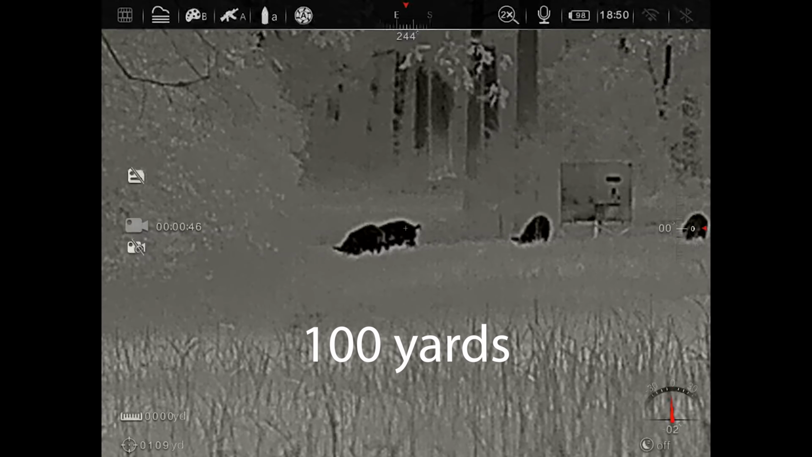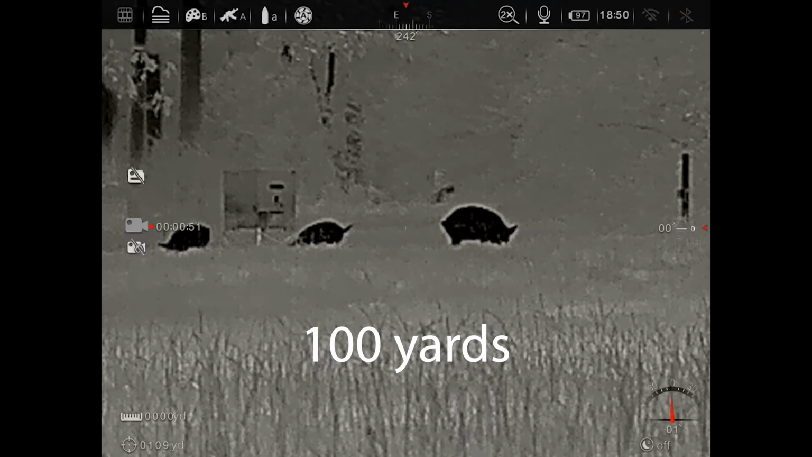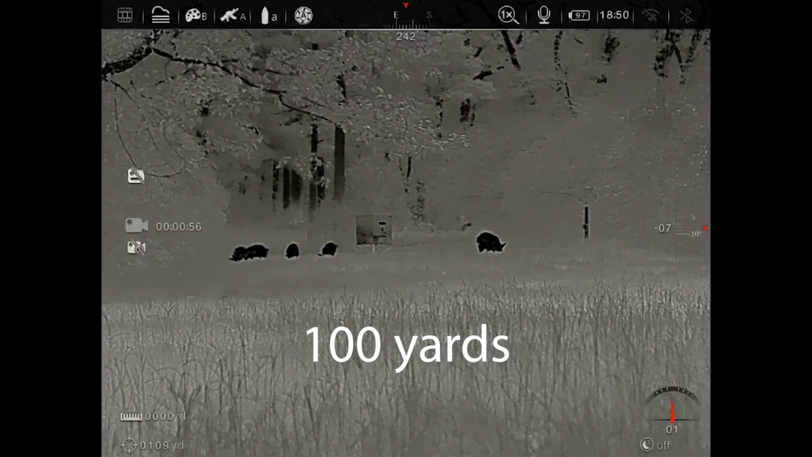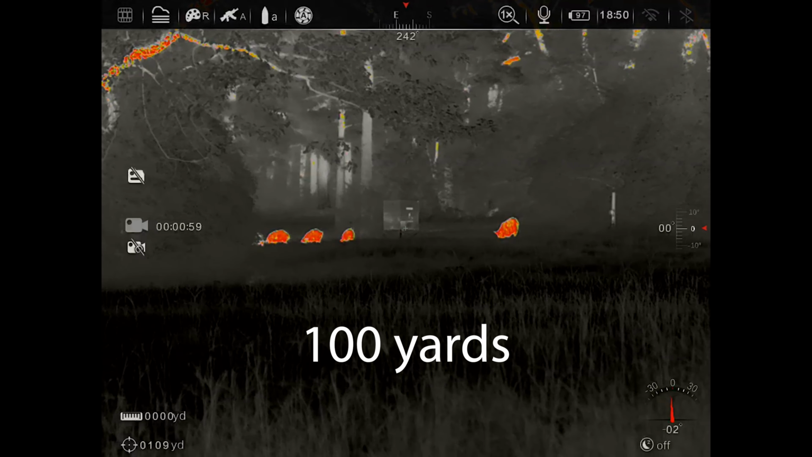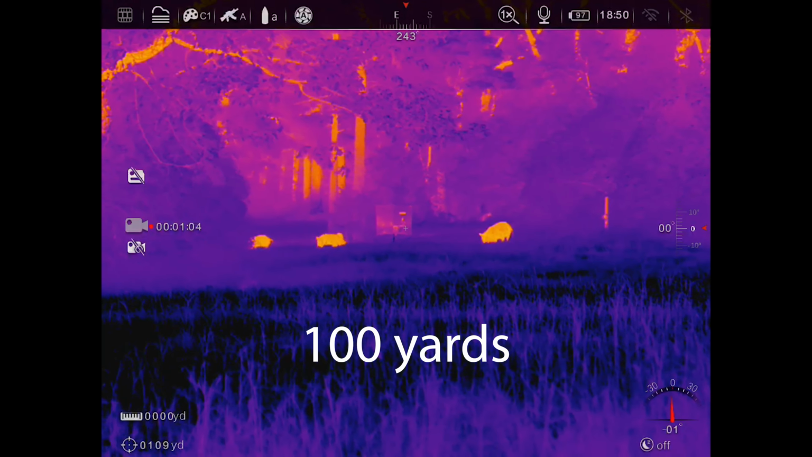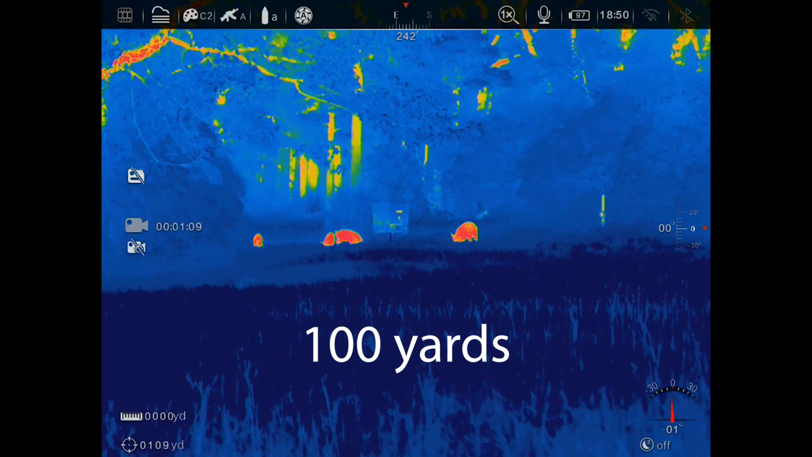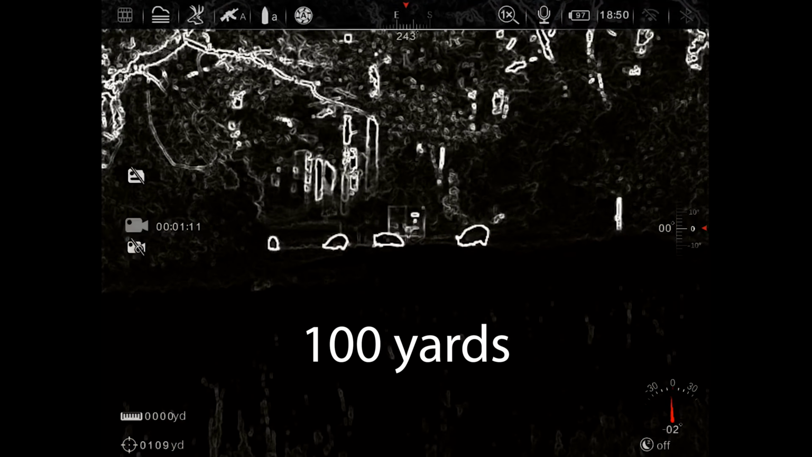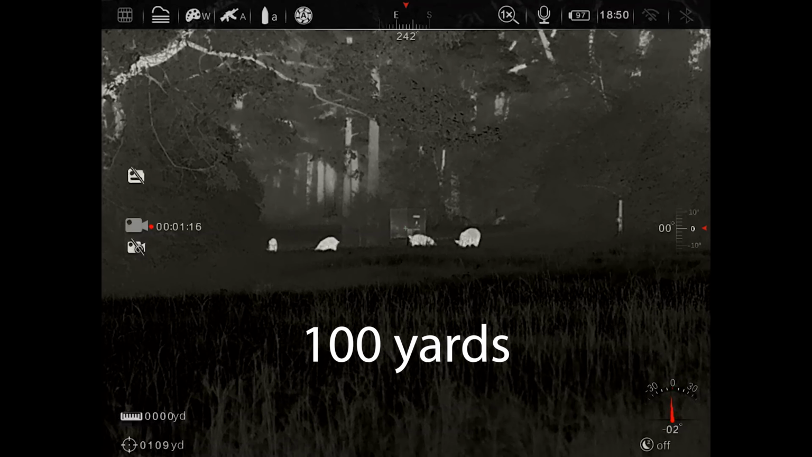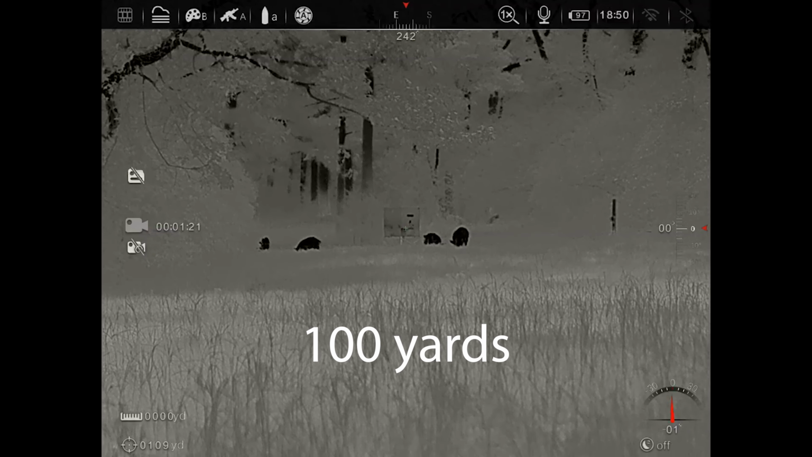Has a really nice display screen, guys. This is one of the things, claim to fame on this hybrid and the Bolt TH50. They run the exact same display screen. It is an AMOLED, 2560 by 1920. So very high resolution display screen, helps give you a really good image. Again, it's a 640 resolution, very high display screen at 2560. The NETD sensor, sub 40. That's what is on the user manual. That is what it states in the specs. It is a sub 40 millikelvin rating.